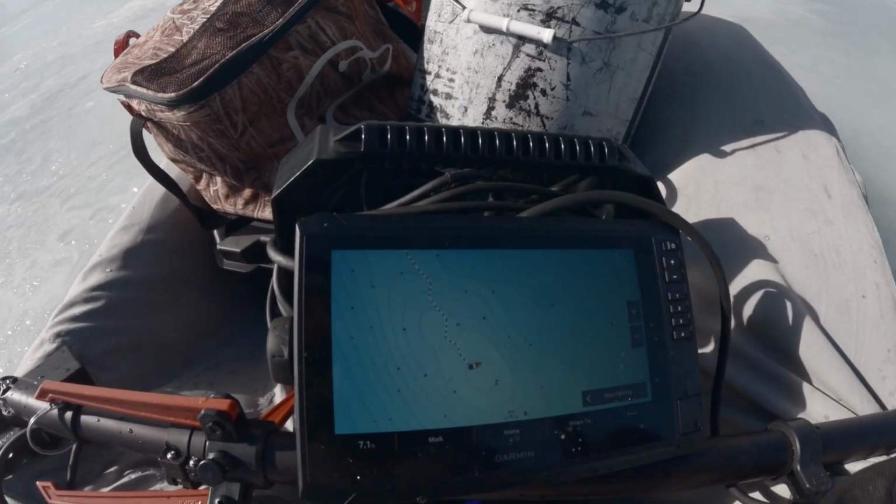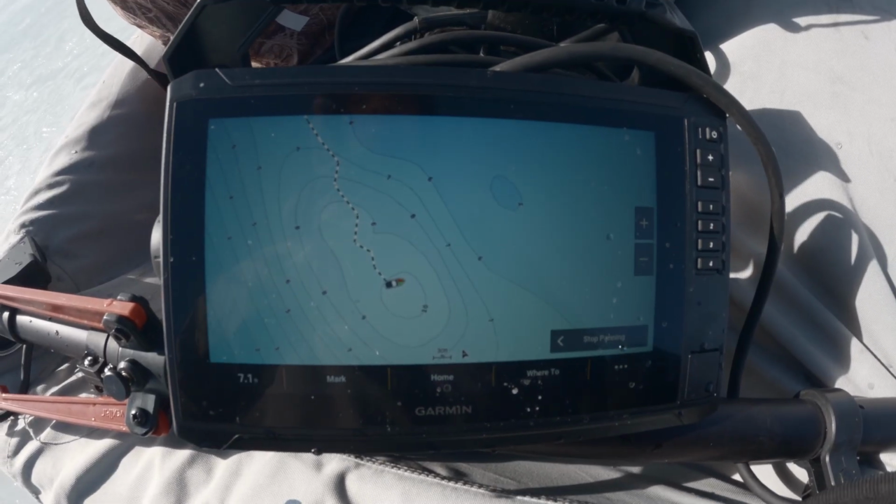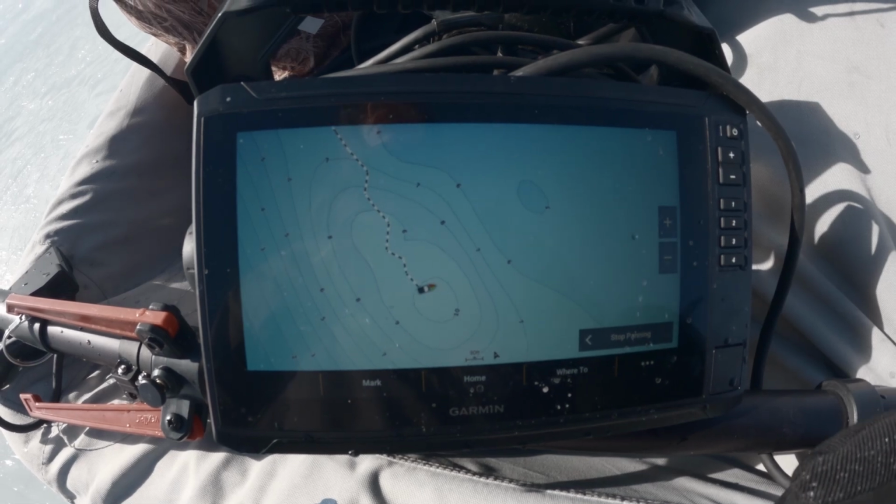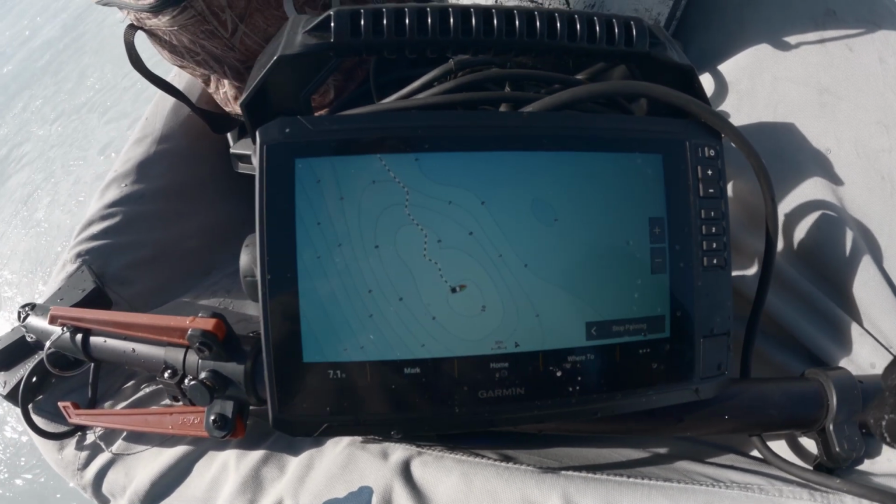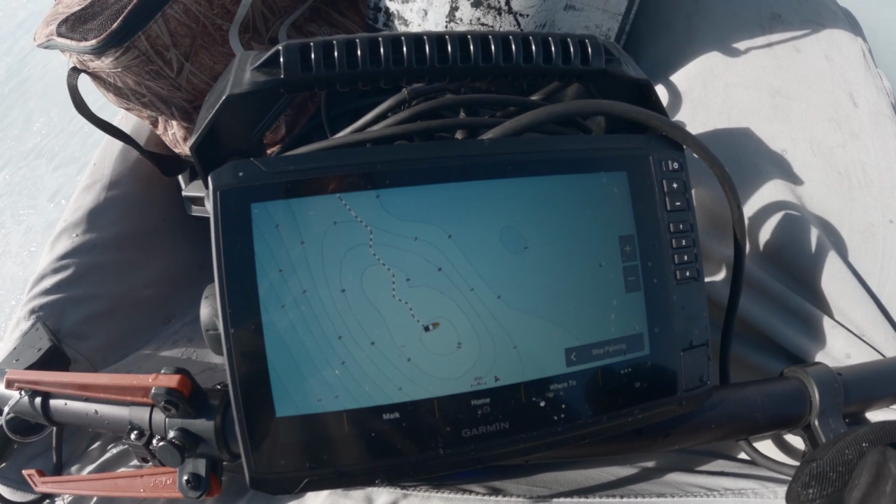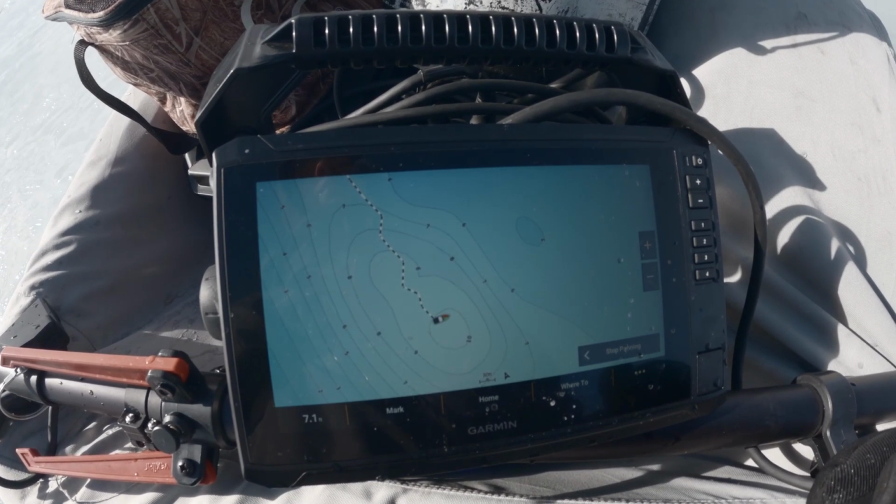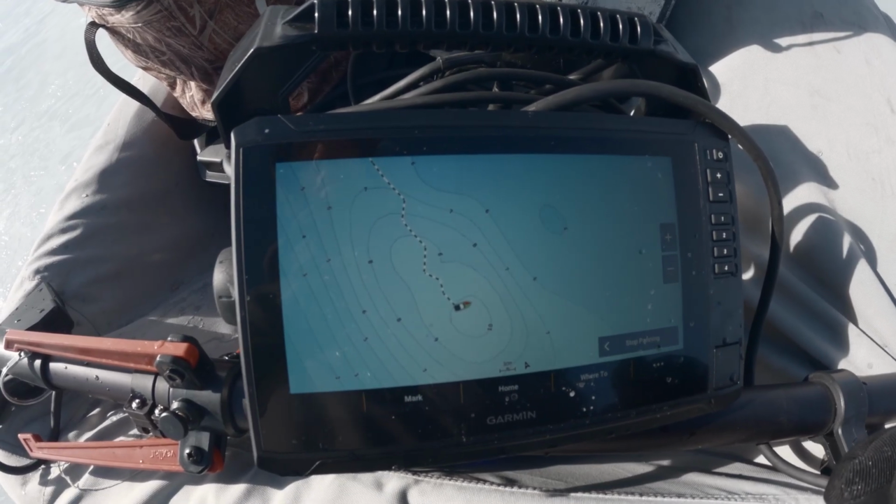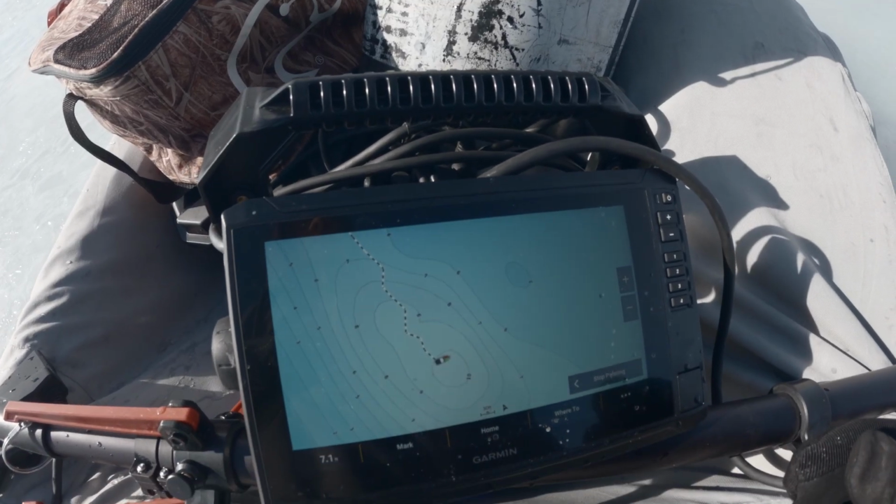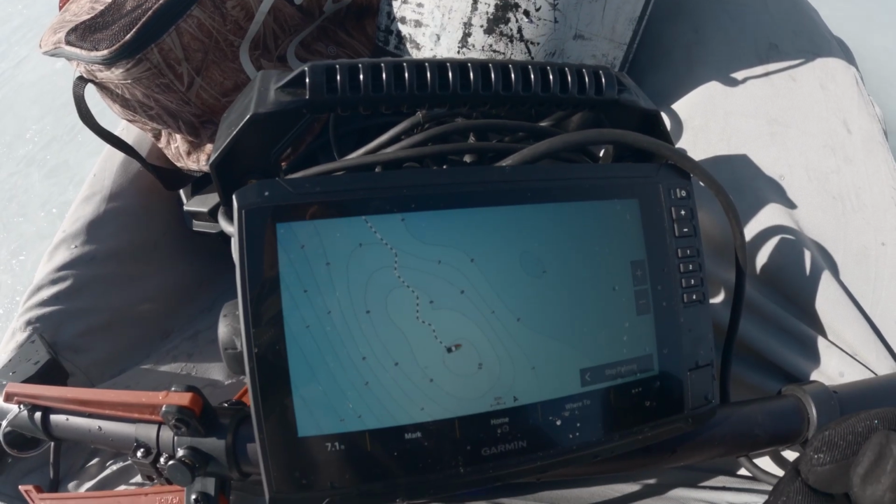But here you can see on the Livescope, maybe, I don't know if you can see that, but according to the Navionics mapping, this spot that I just rolled up on is supposed to be 10 feet deep, which I'm a little bit skeptical of just because the rest of the lake is like 5, 6, 7 feet deep. I wouldn't say I've had the greatest luck with Navionics being accurate, but we're gonna drill a hole and see what it says, because if this is actually 10 feet deep, this could be a nice little depression where some perch might like to hang out.